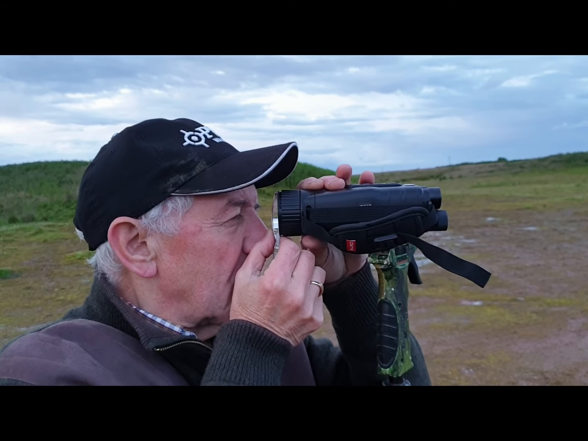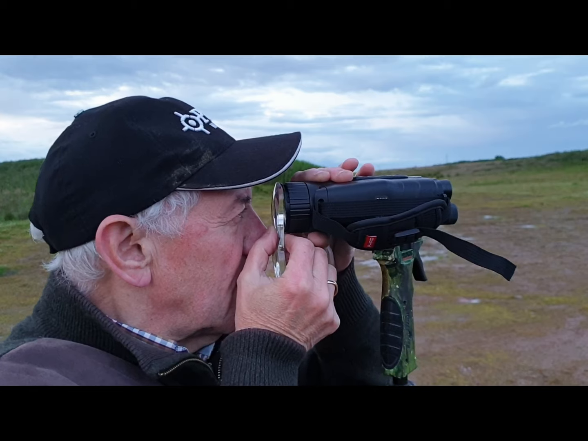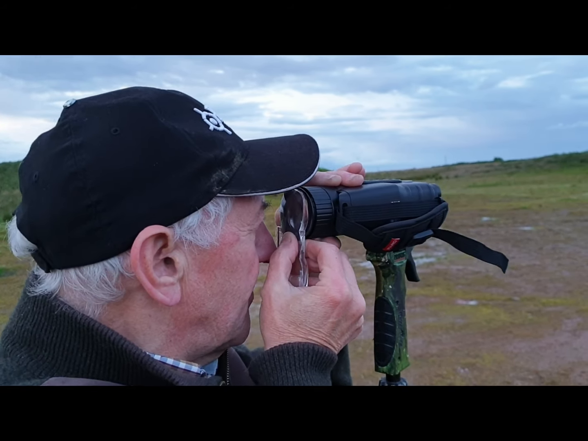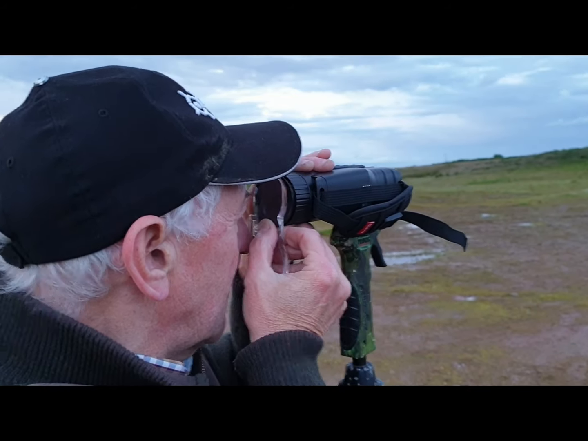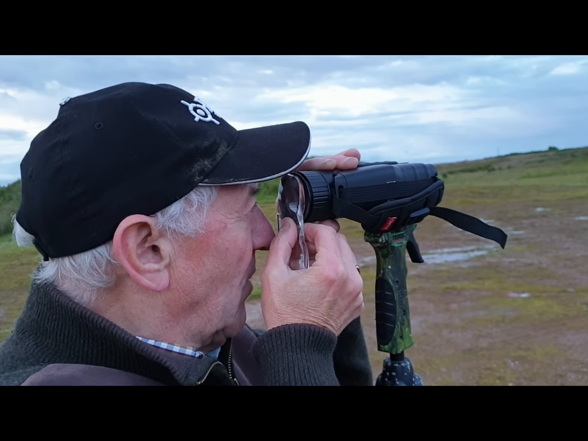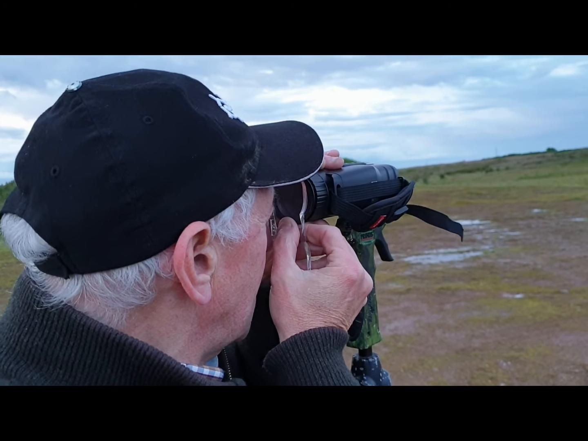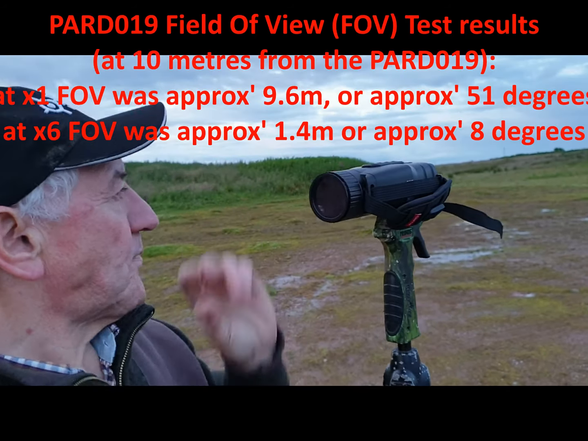Right. I take +1 reading glasses, and I found the +2 lens was spot on for me, wasn't it? Yeah, I think it was the +2, with it held about 6 or 7mm away from the screen, not flush. So that's a good test.